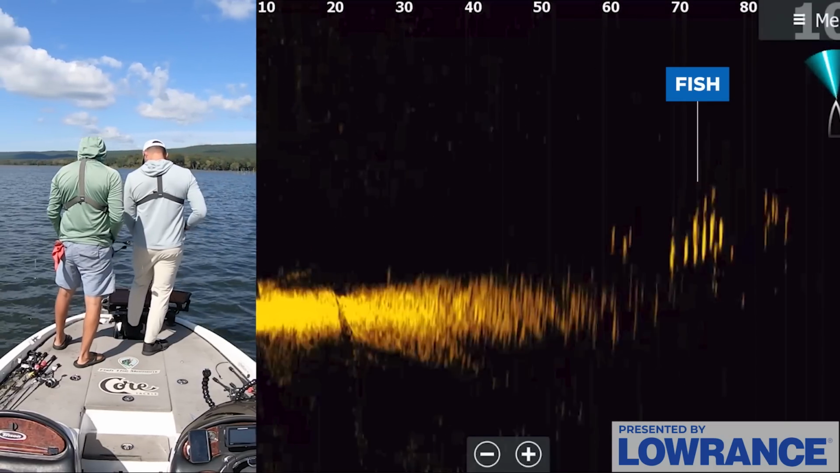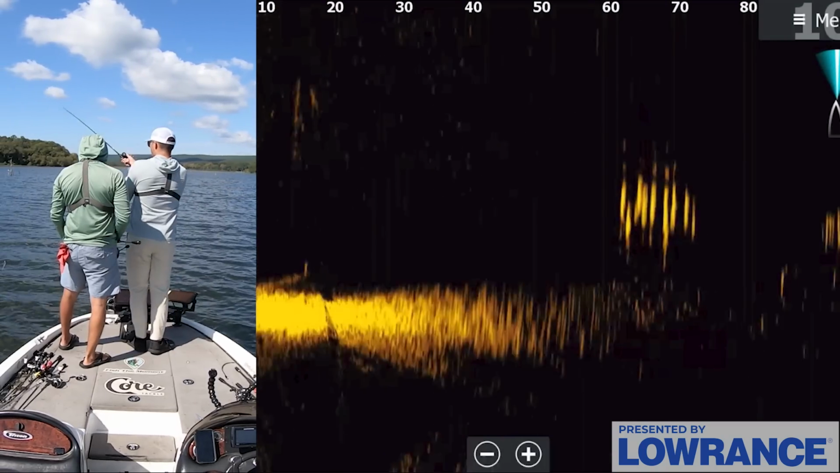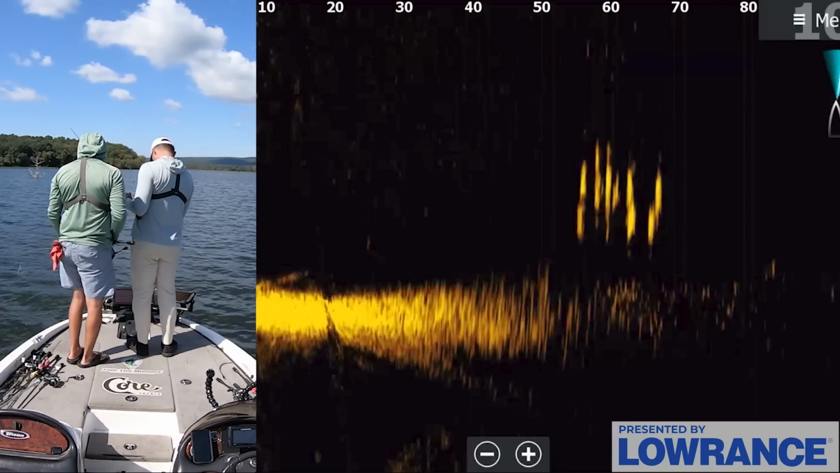Oh, that's a good group of them. Oh yeah. That's a little better group. Maybe 2-pounders. The way they're stacked up, those are definitely bass, and that's a wad of bass. Dude, that's what we're looking for. If you had an Alabama rig and they want to eat that thing, let's see what happens.